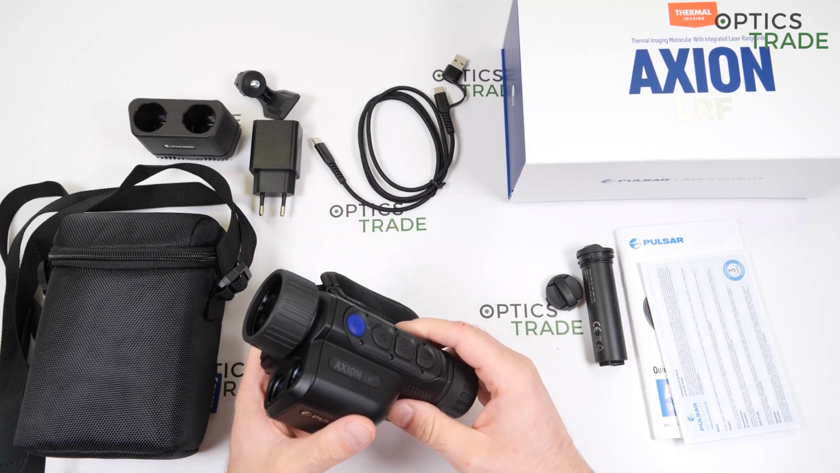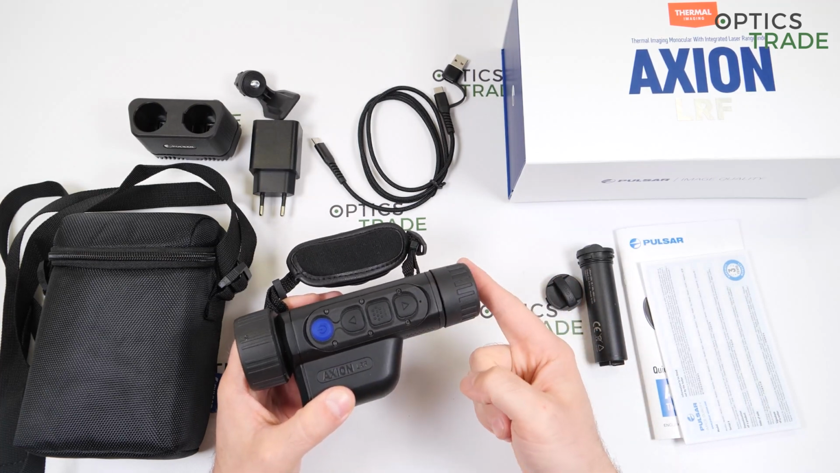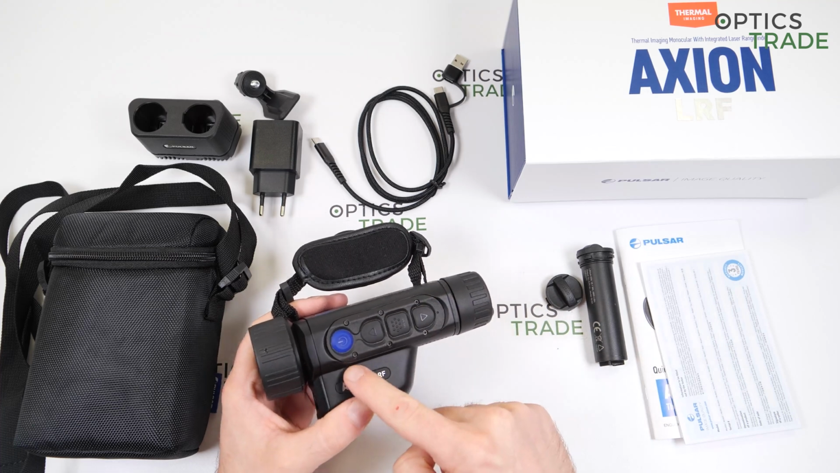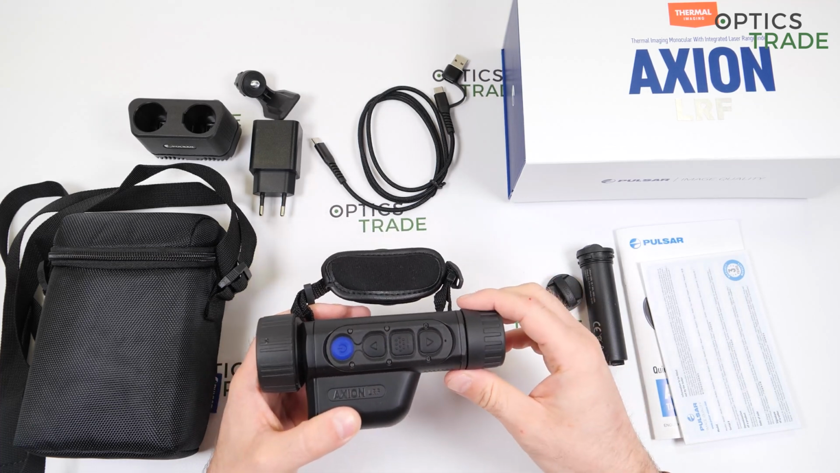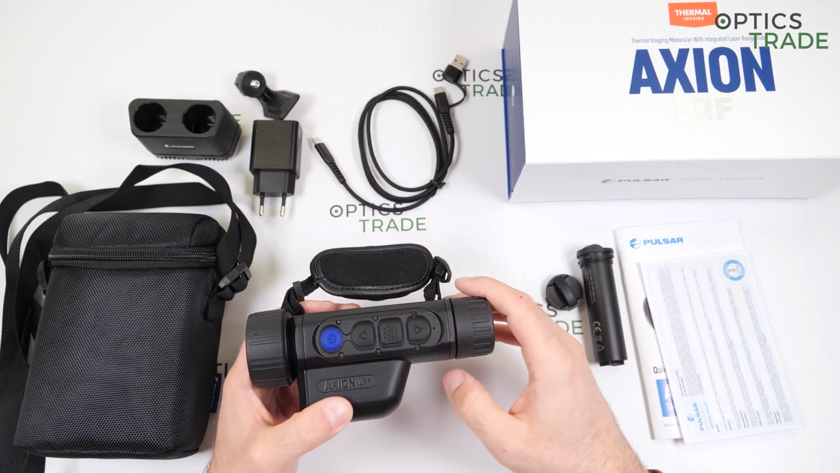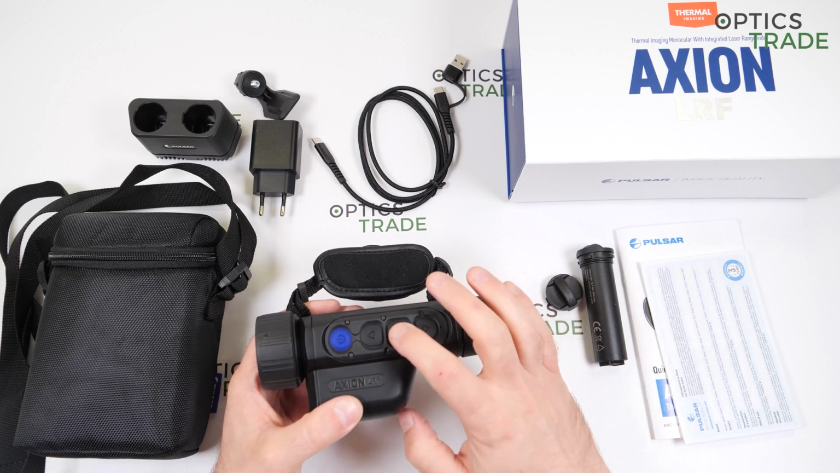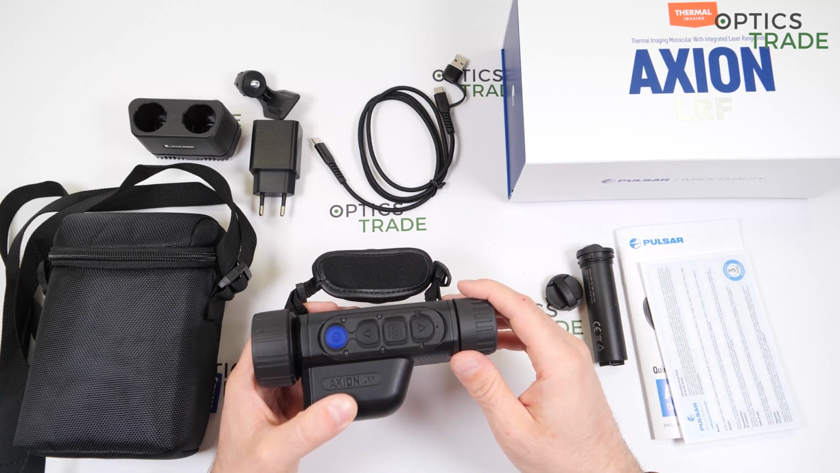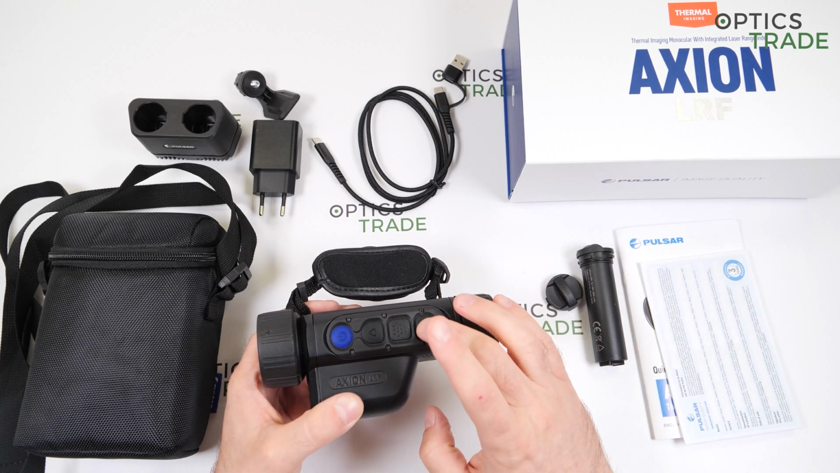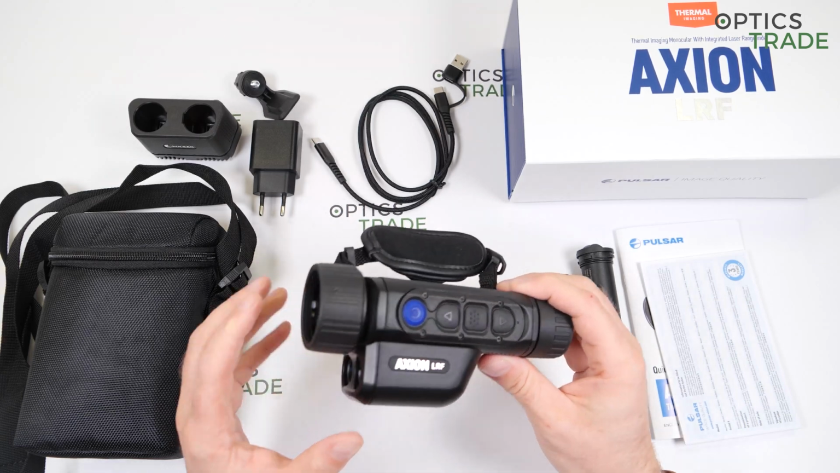7 color palettes, and close focus down to 3 meters. The menus are the same as on all Axions. This upper part is completely the same on all Axion devices. Menu button up and down, and power. Short press gives you contrast and brightness. Long press gives you all the other functions. Also, you are able to measure the distance with these buttons.